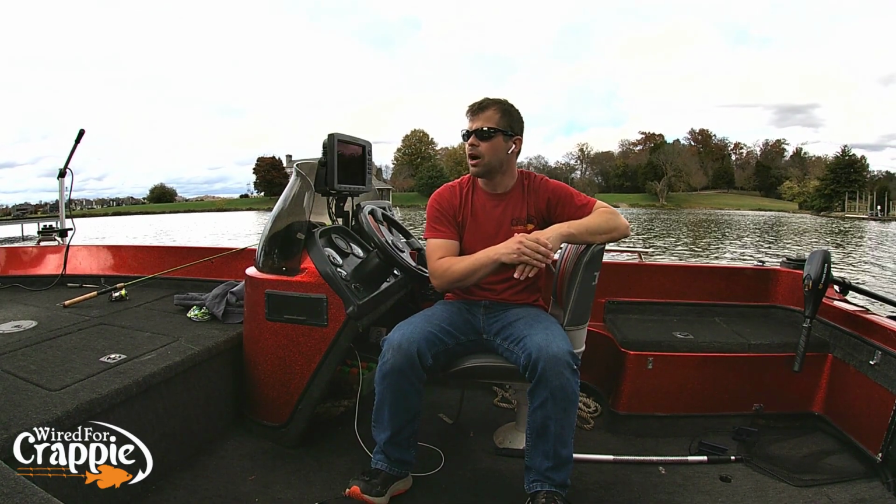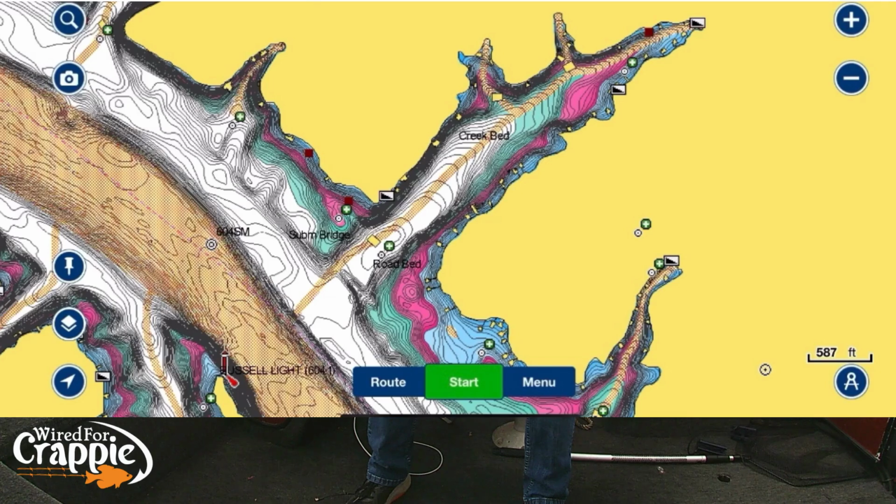So I say that to say this, okay? Let me put the electronics up here. All right. So again, you can see your main river channel here. You can see your creeks that branch off the main river. Then you see some secondary feeder creeks in this picture. Okay. So those fish, they're going to move up and down. They'll either use that creek channel, or they'll use that ledge.